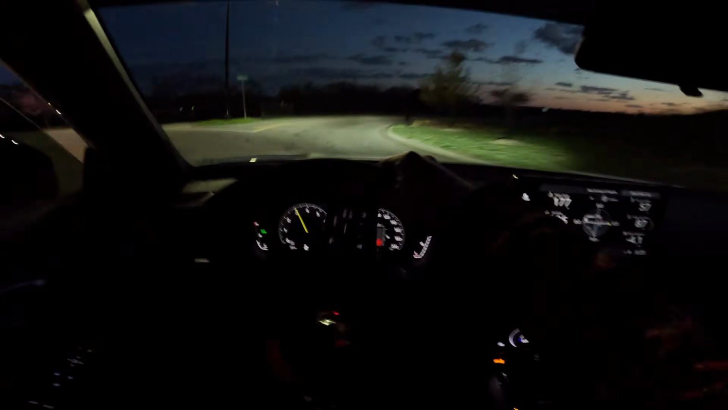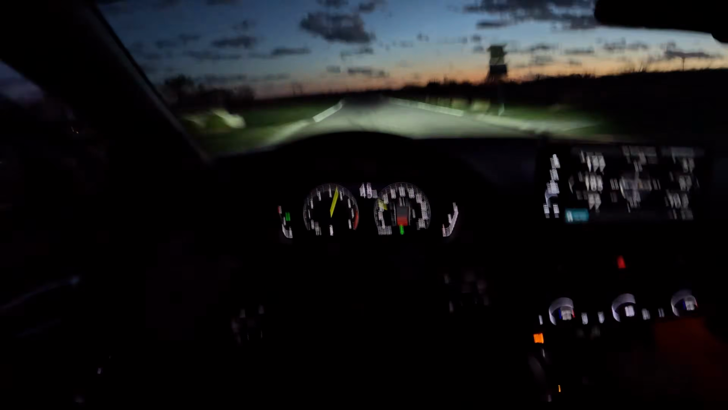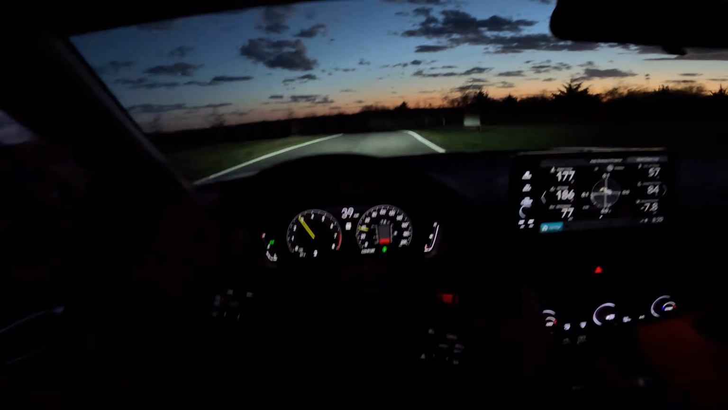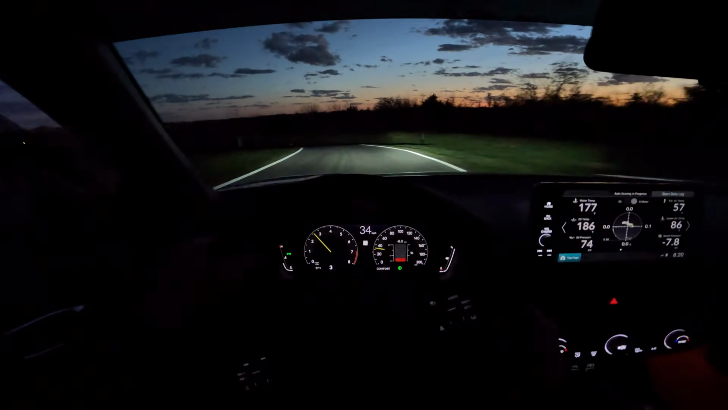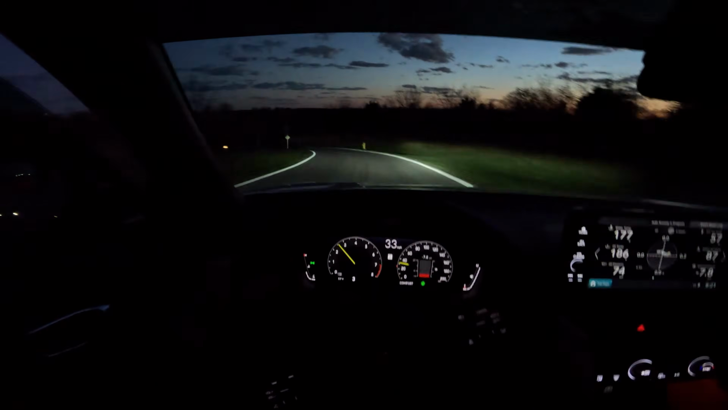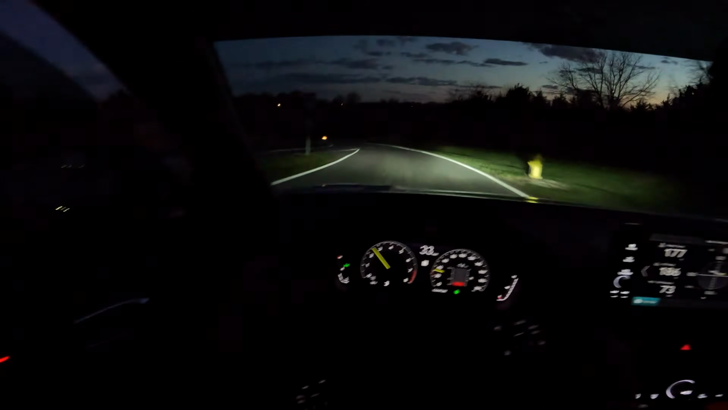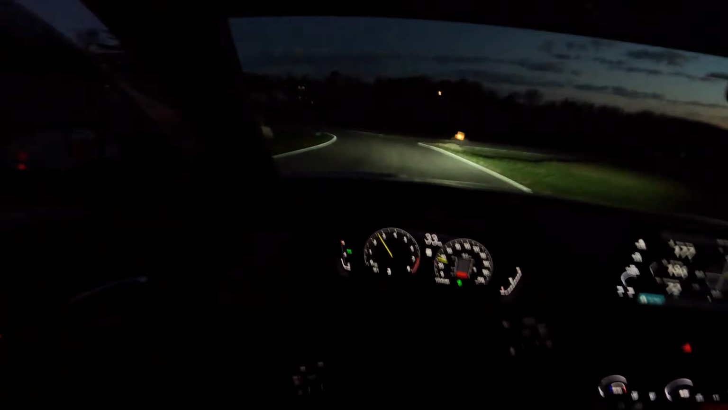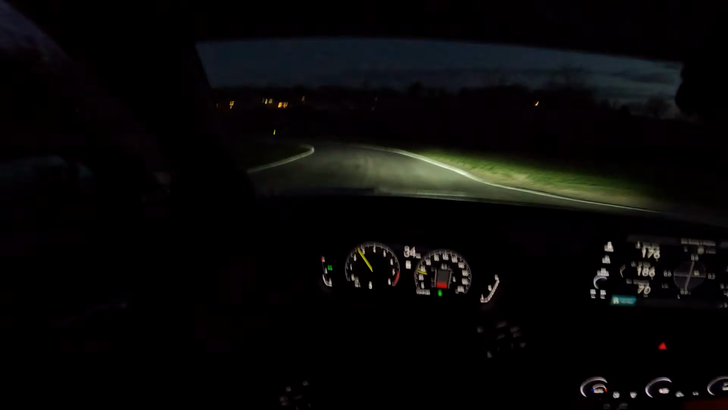This thing just hugs the turns. Ooh, we can hear some turbo noises finally. I felt like doing the resonator delete made the blow-off valve a little bit noisier, or the turbo, whatever you want to call it.